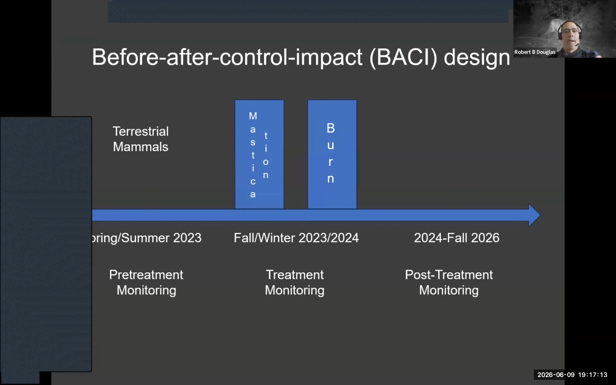Here's a little bit about the experimental design. It's a before-after controlled impact design. We initially did some pre-treatment monitoring in the spring and summer of 2023. It would have been nice to have a couple of years of pre-treatment monitoring, but we did move into some of these sites, starting the mastication in the fall and winter of 2023. Then we did the burn in October of 2024. It actually occurred within a 2-week window. And for the past 2 years, we've been doing the post-treatment monitoring.